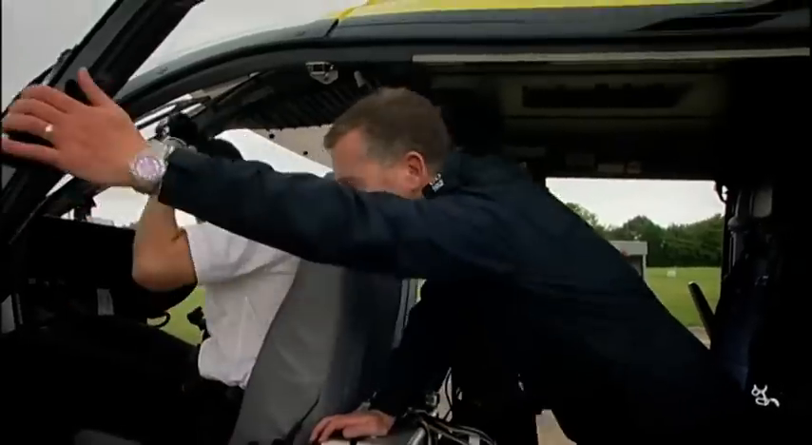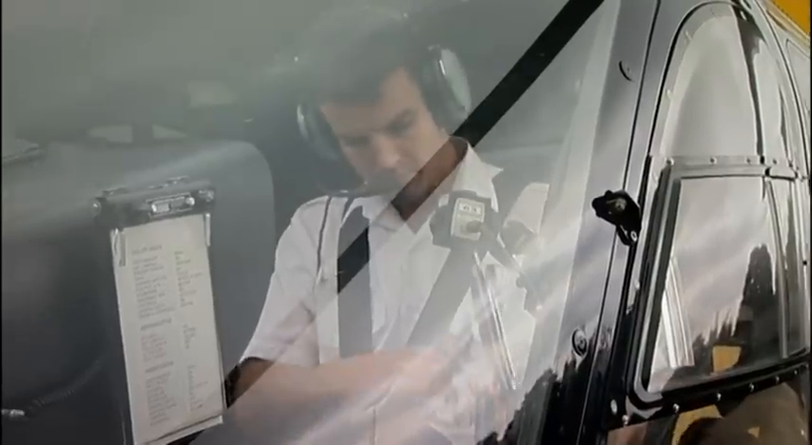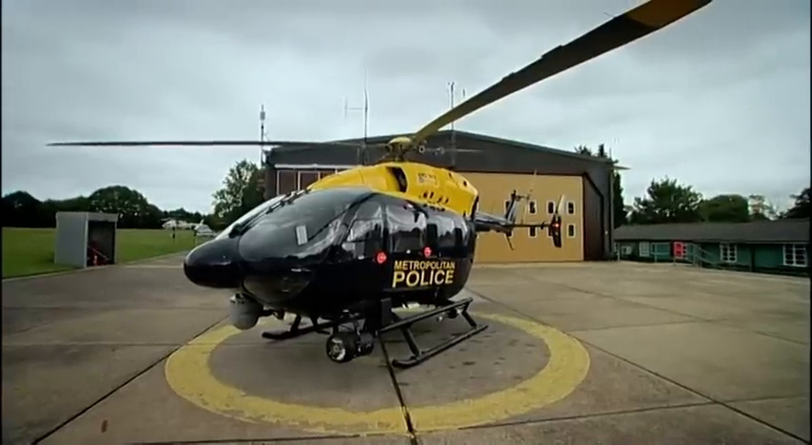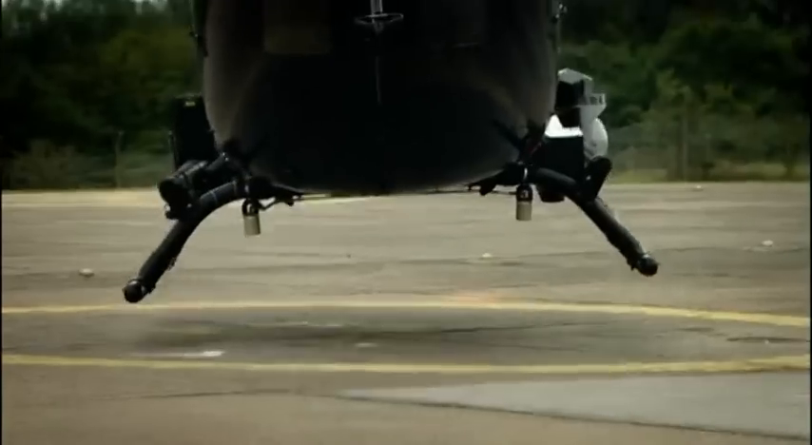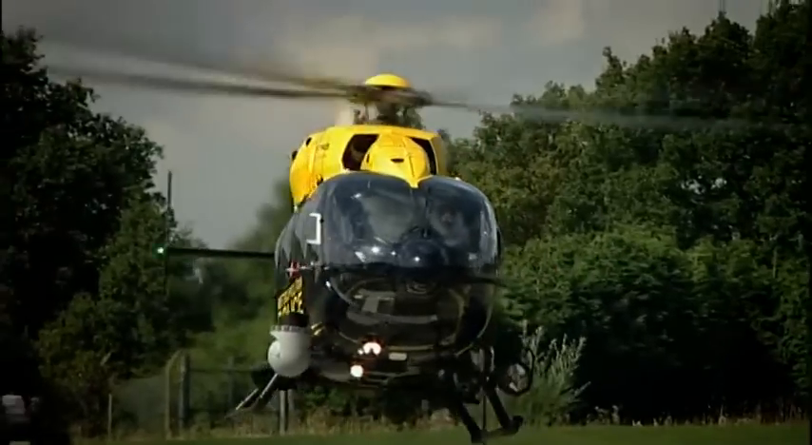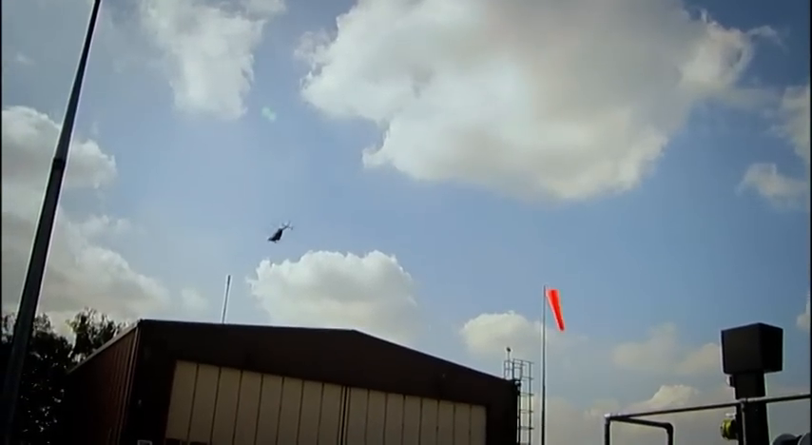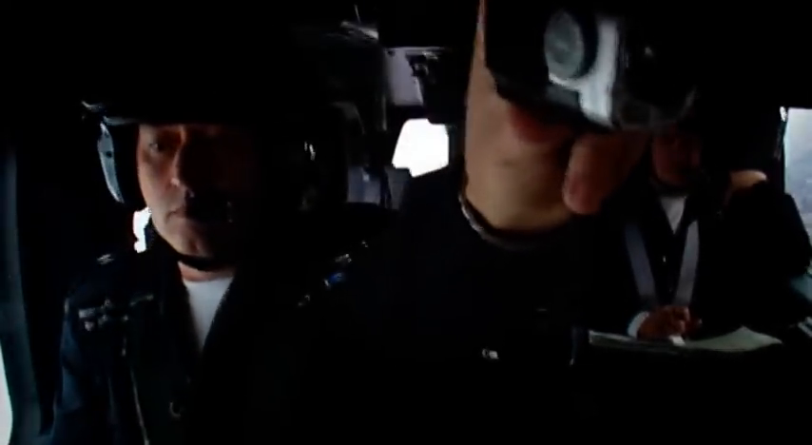Nervous. I was quite apprehensive about wondering if I'll be able to work in the environment of a helicopter. I've never flown in a helicopter before in my life. We've tested them on the ground as best we can. We've tested aptitude, but there's no substitute for actually getting them in the aircraft, using the cameras, using the maps, and actually being in that environment. Miller will have to convince Sergeants Brandon and Hutchison that he's fit for purpose. A video record's being kept too.